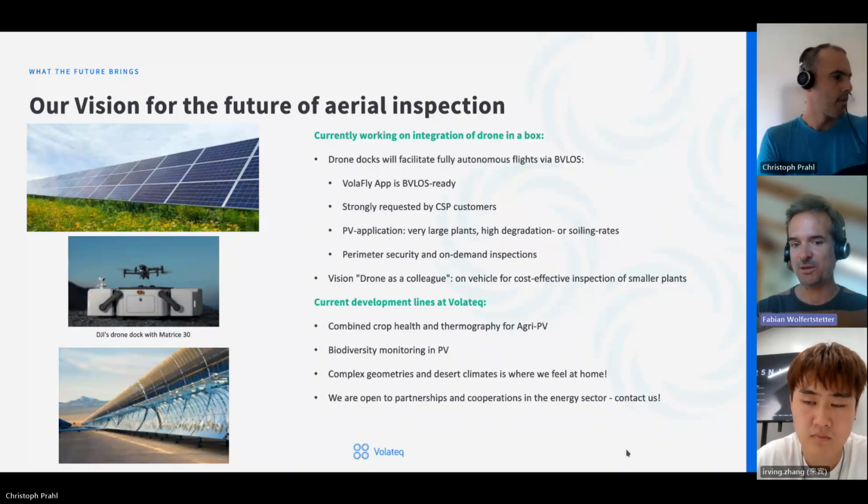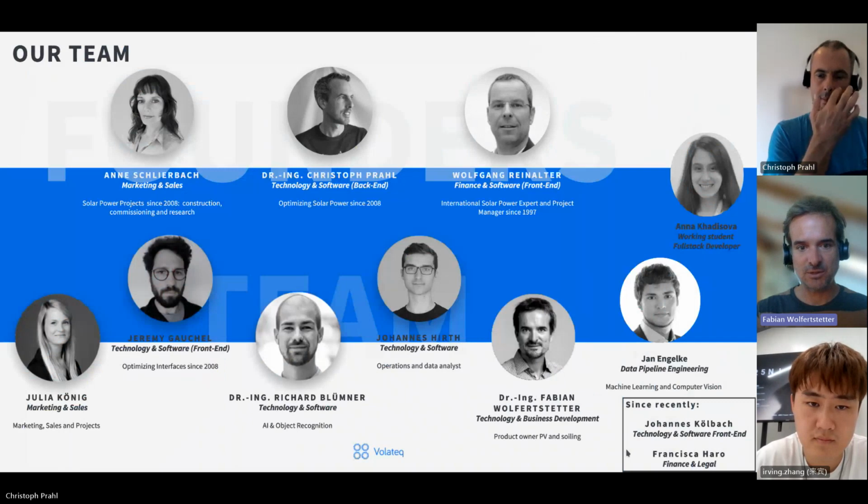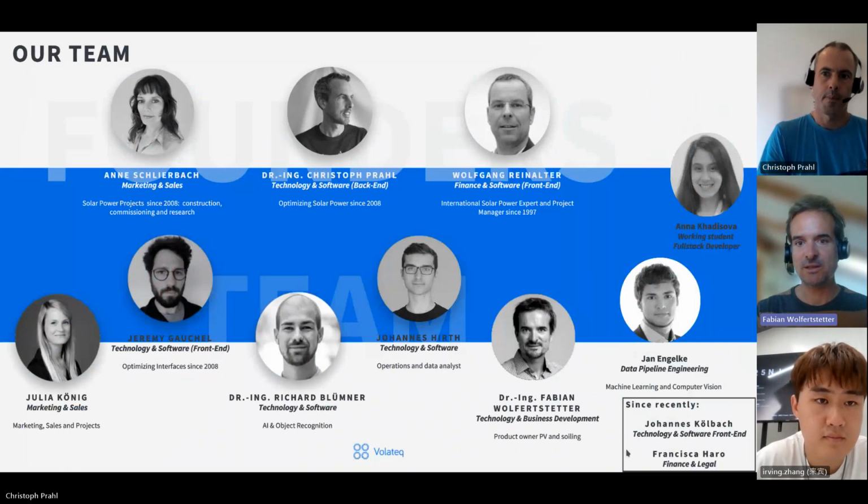And we're looking for partnerships and cooperations in the energy sector. So if you have some application cases, please don't hesitate to come up to us. So yeah, I think that's all from our side. I think there was the team overview here. We're growing, so there are not pictures of everybody, but these are our main employees. And then I'll hand over to Irving to go to the question and answer session.